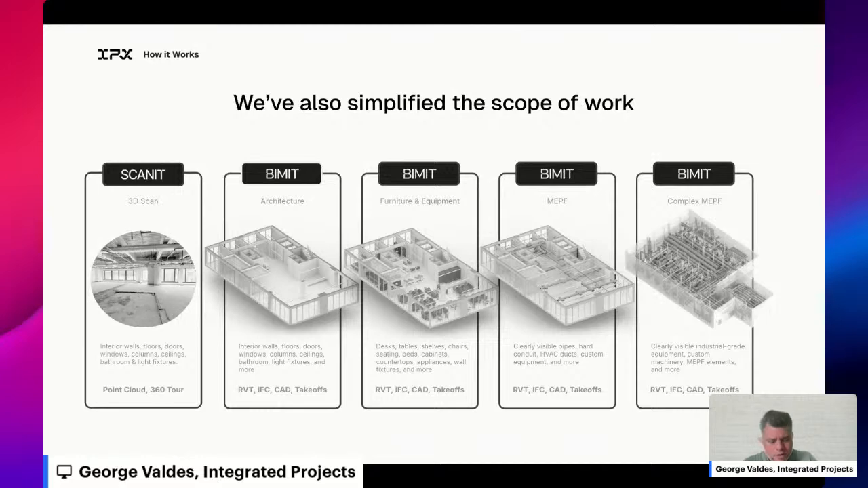Part of simplifying that along the way, there were a lot of things that had to happen. We also had to simplify for clients what we call scope of work, or scopes. Basically, grouping together similar elements that are associated with similar outcomes for customers, so that they can simplify their decision making.